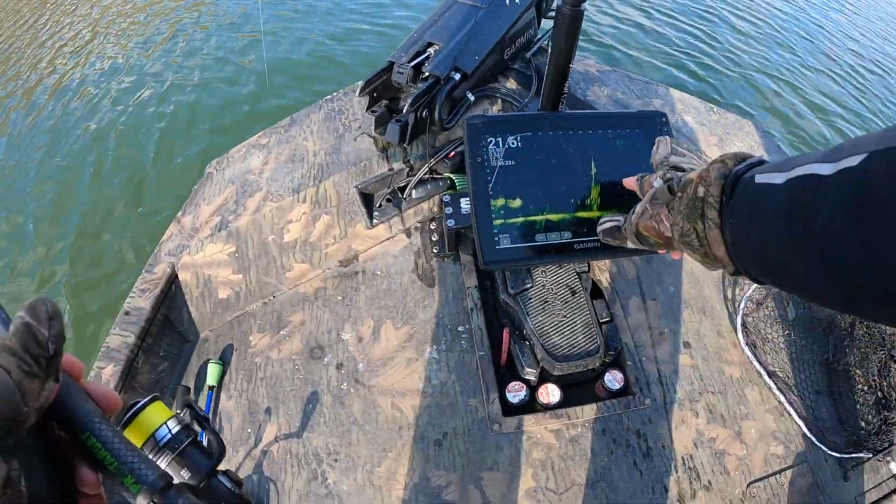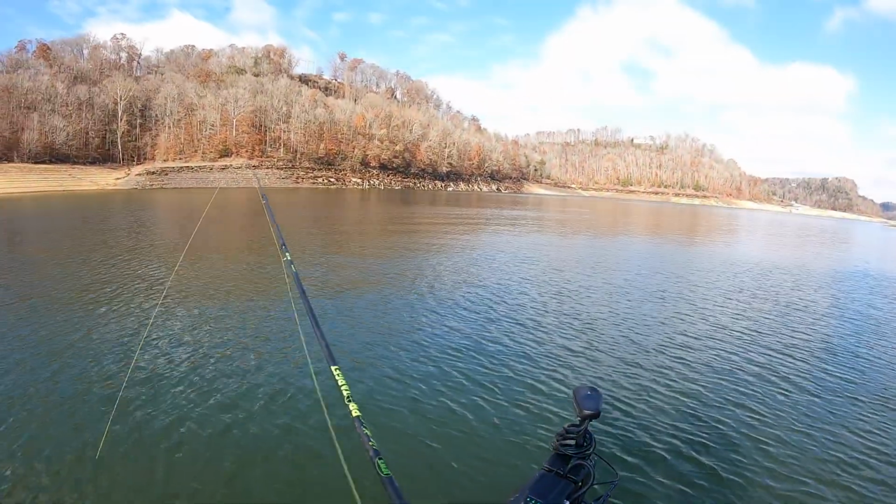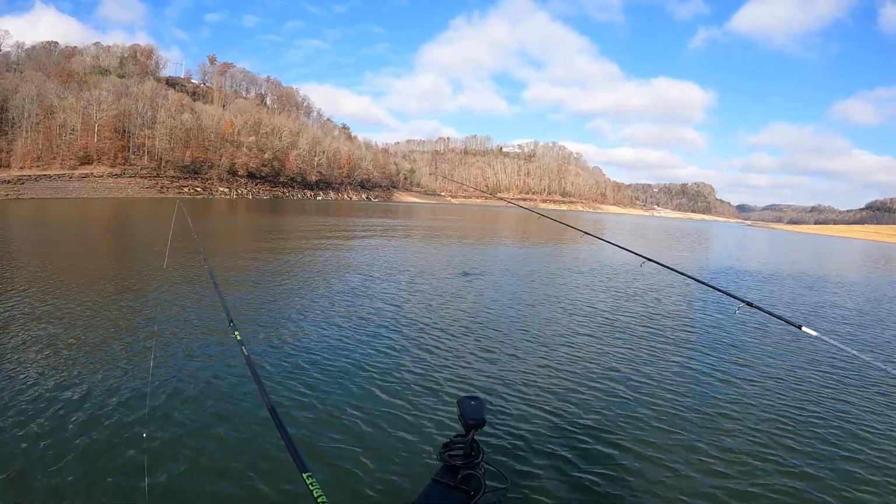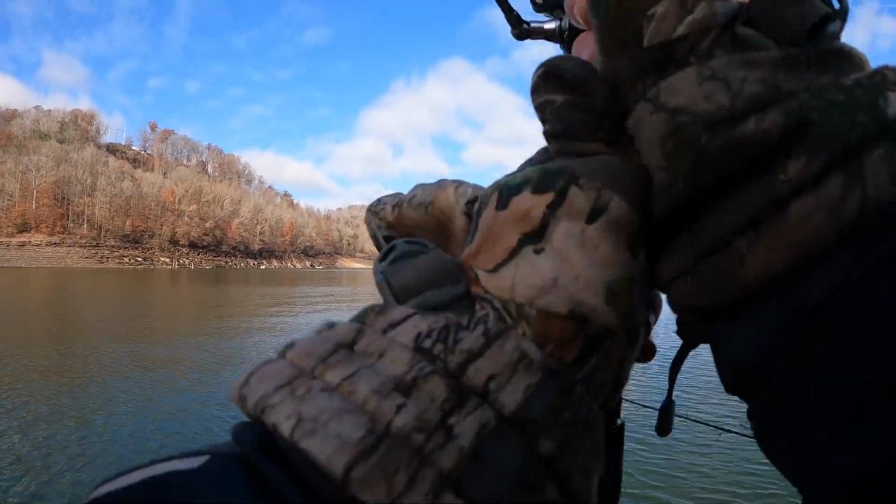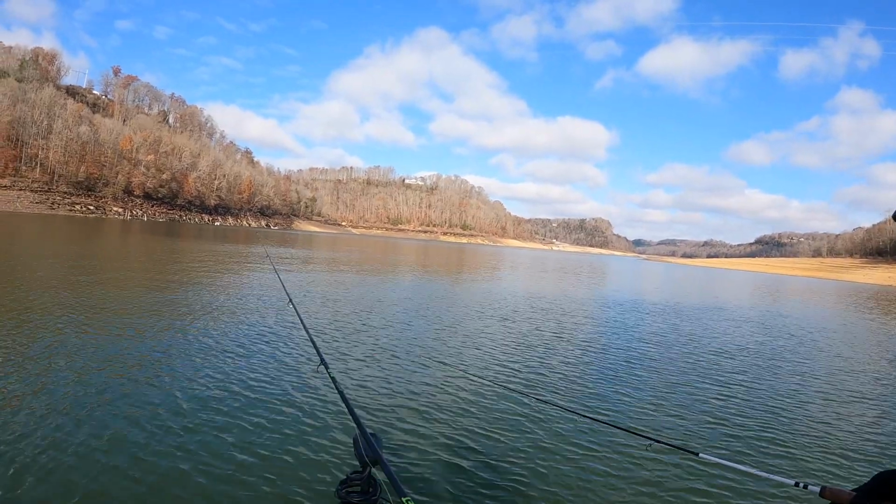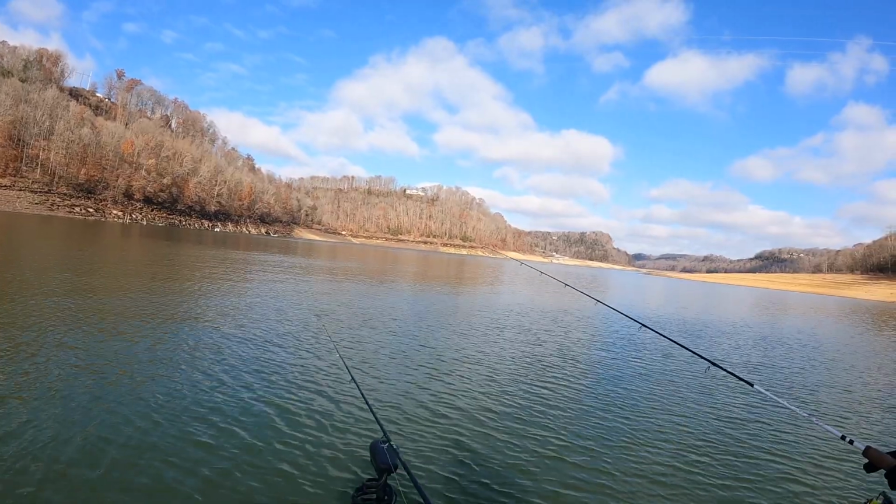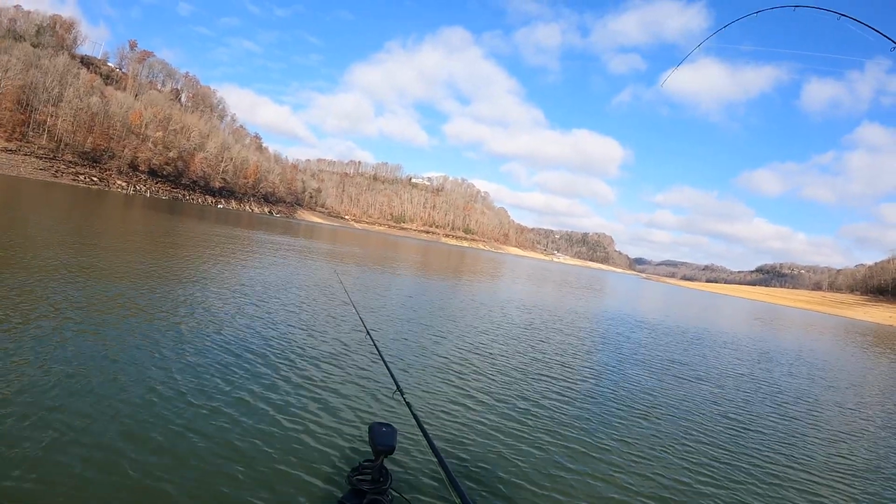I don't know if we can see all of that right there or not. We almost drove over top of it. There's a big one sitting right on top of it. Yeah, you just missed it, but thank you for showing me where to go. I'm gonna draw one off of it. Right there. You got him.